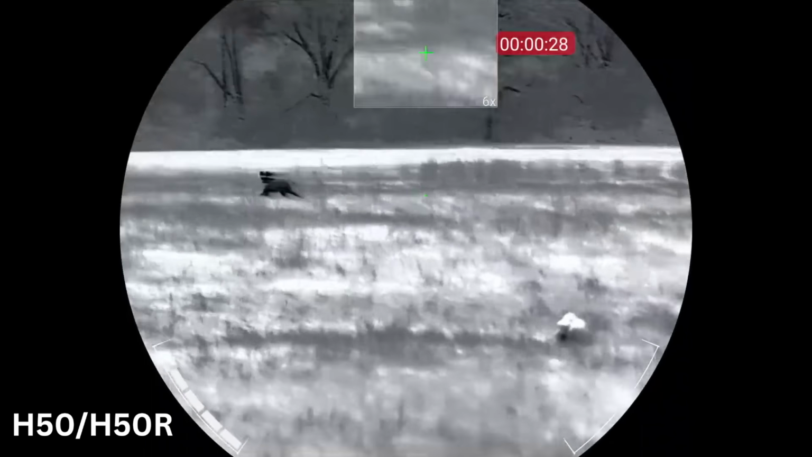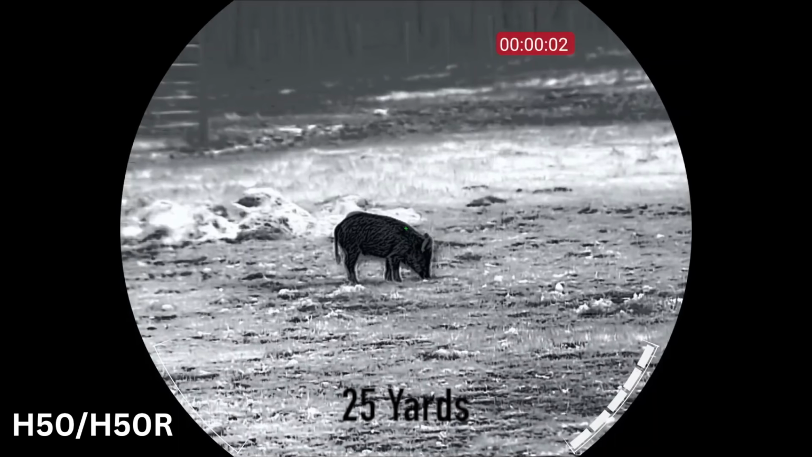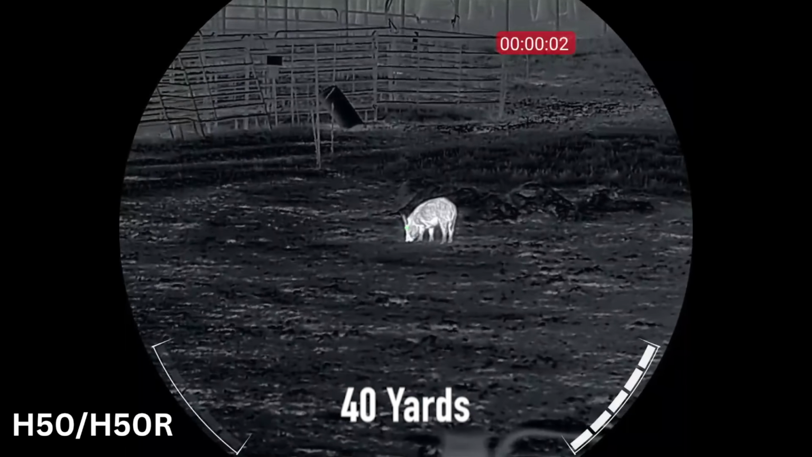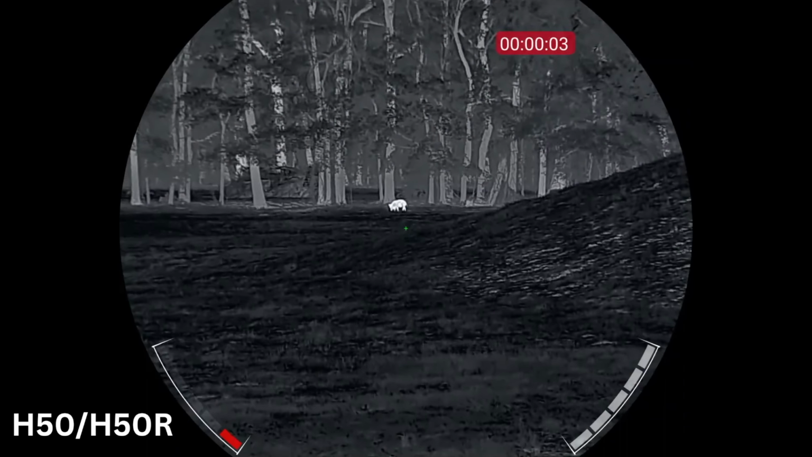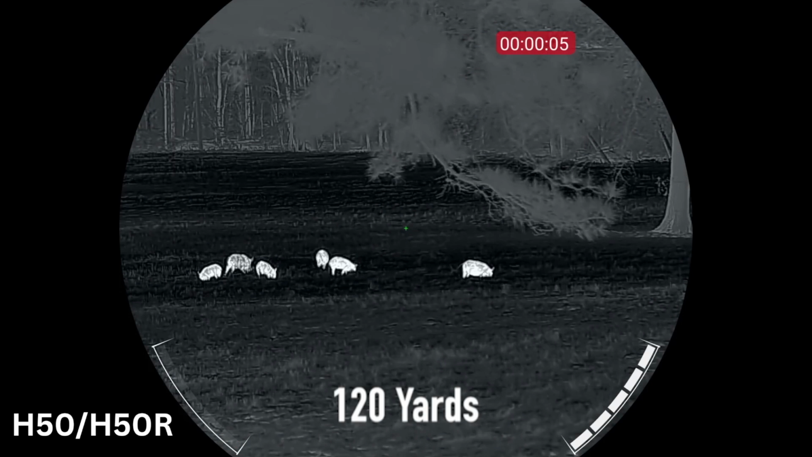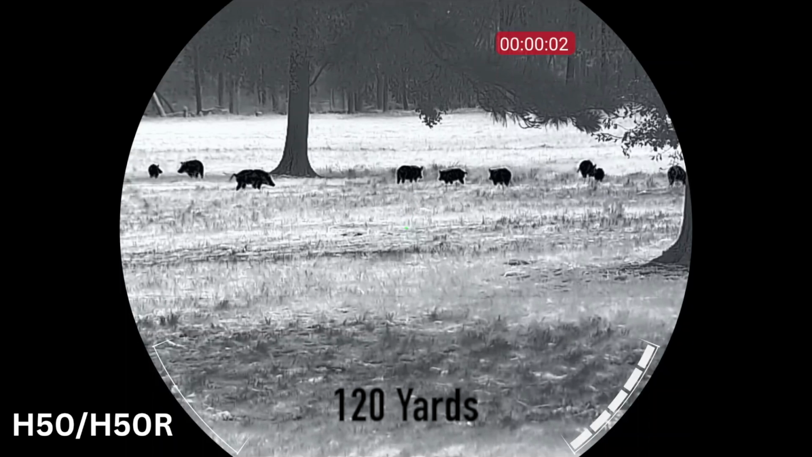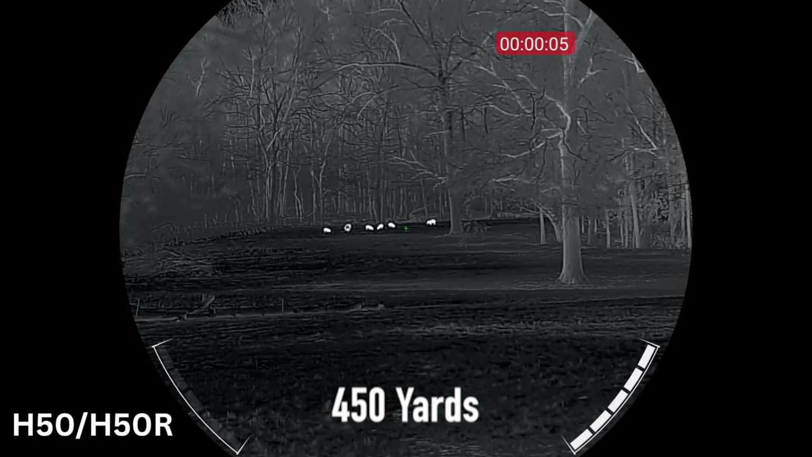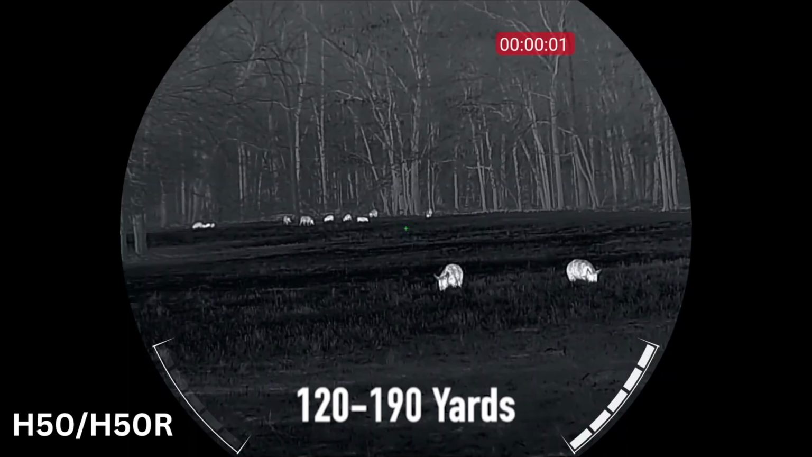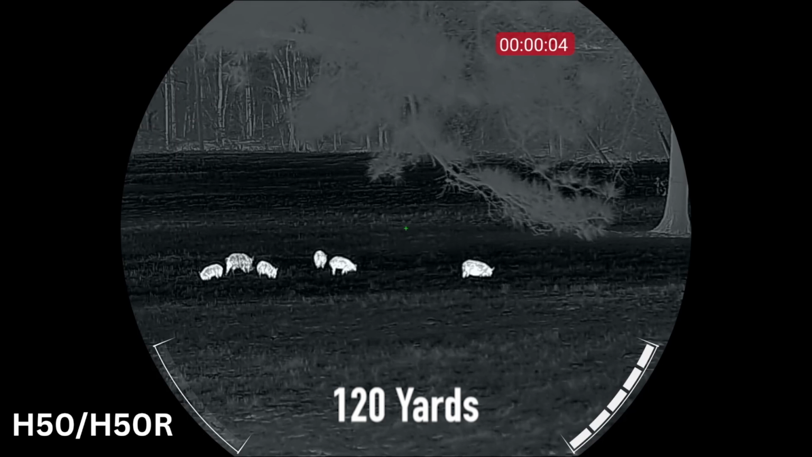Here's what everybody wants to know. What's the realistic identification range of an animal the size of a deer, a hog, or a coyote? And one quick note, guys have told me this and it makes sense. When we say a deer, a hog, and a coyote, we're from East Texas, all right? We're not known to have large white-tailed deer. A white-tailed doe might weigh 100 pounds. A white-tailed buck might weigh 150 to 180 pounds. Maybe there's exceptions, but that's a general rule. So they're not much bigger than a hog. We definitely have hogs bigger than that.